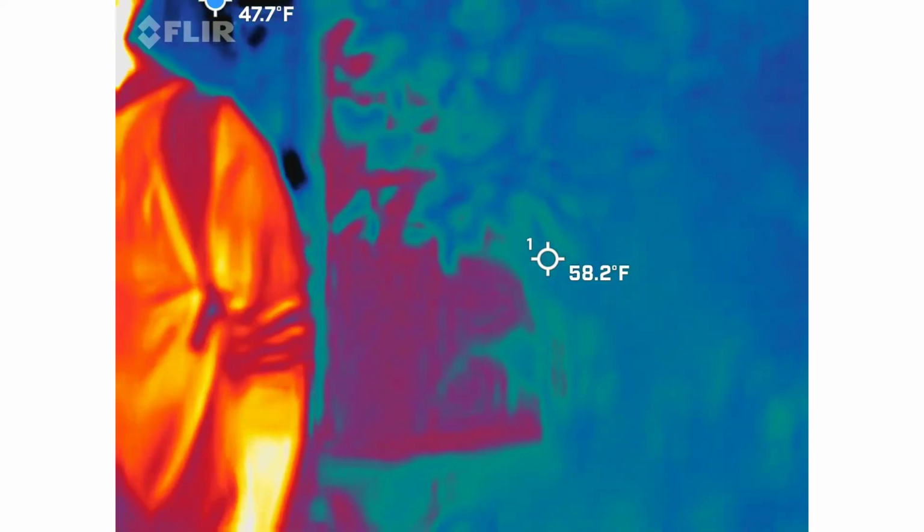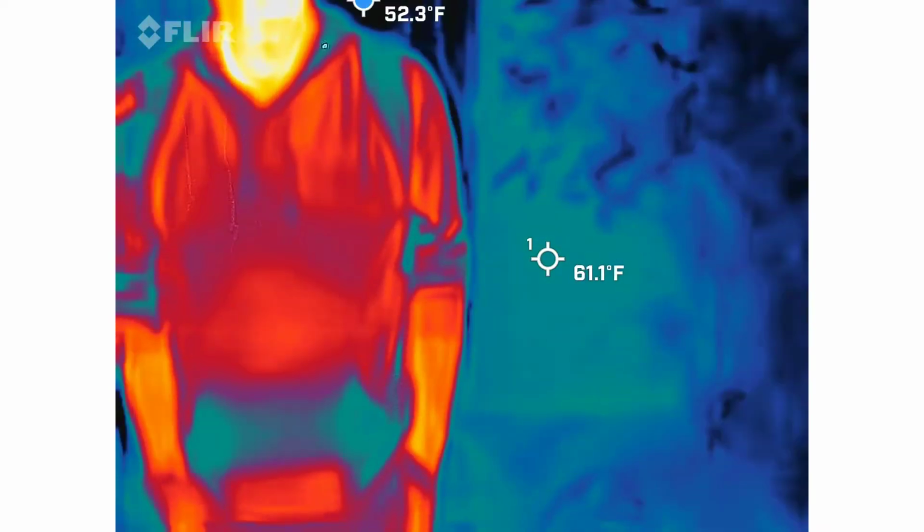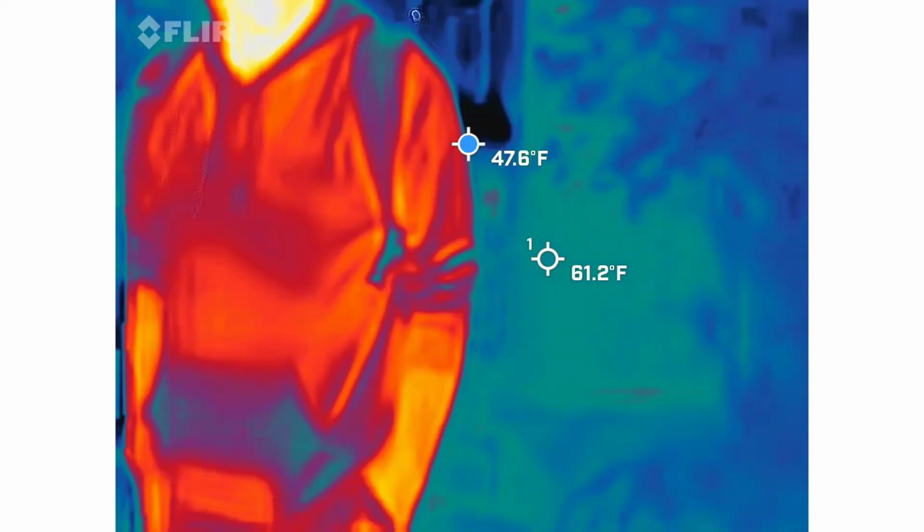This place used to be called Dueler's Alley. This is where some of the duels used to occur for the city of Charleston. We all talk about the same duel because we can all prove that it happened.